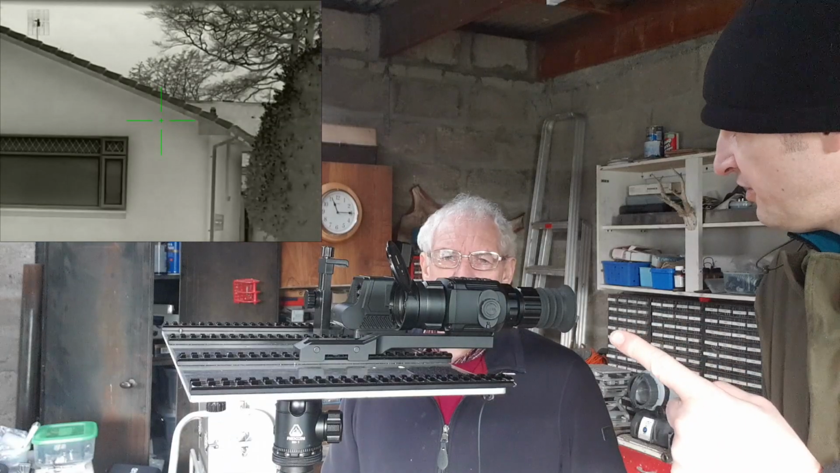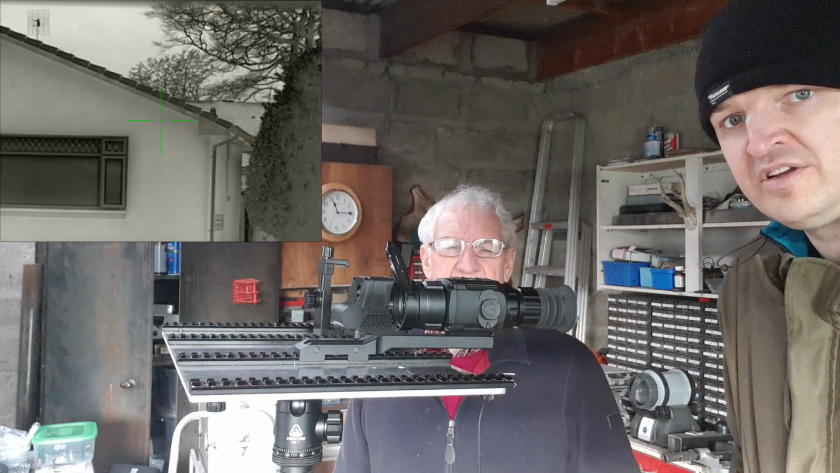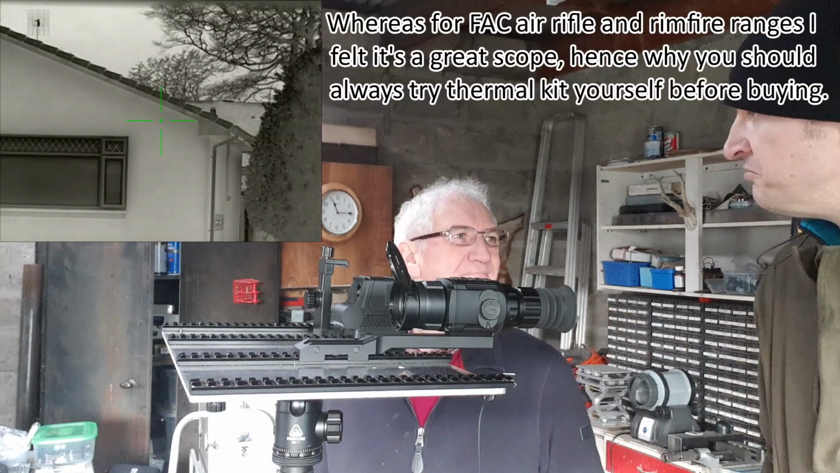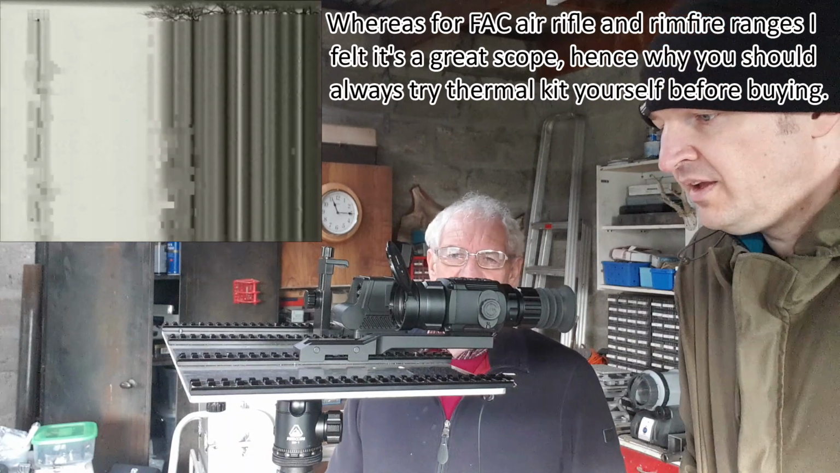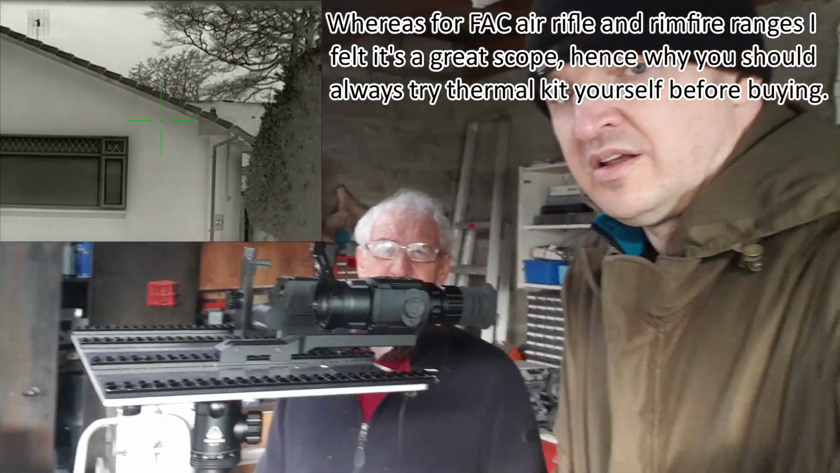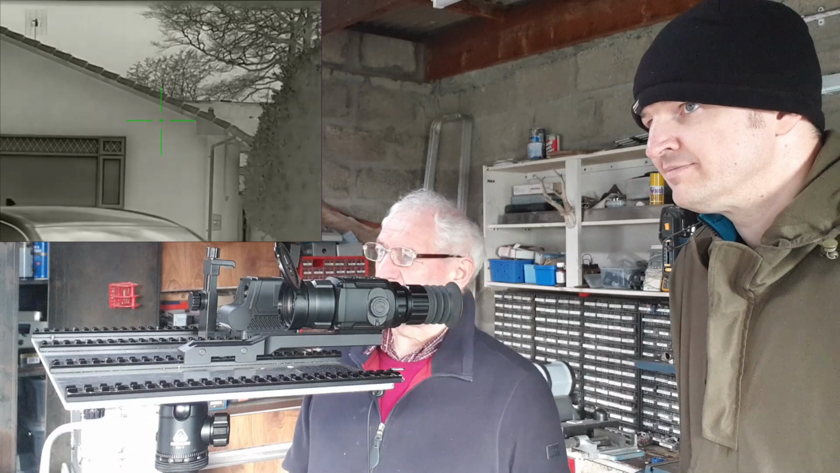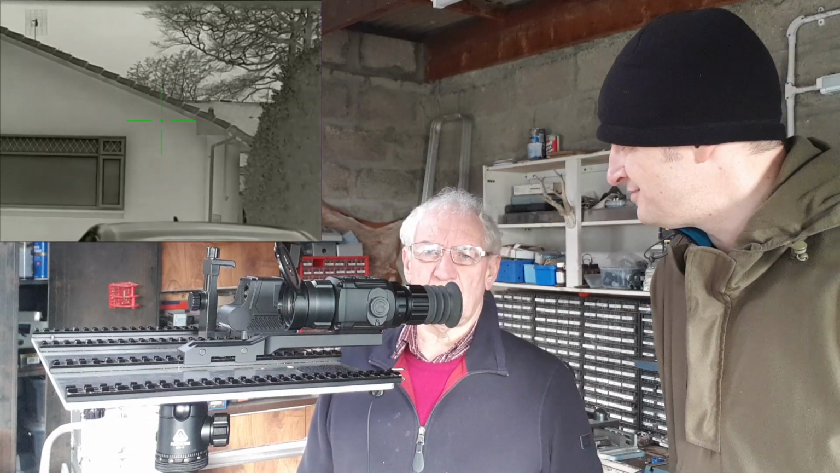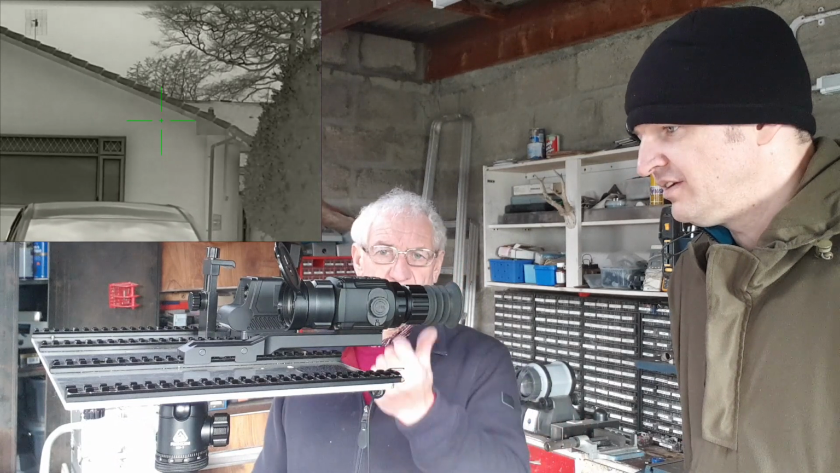Your conclusions with the SCT35? My conclusion: simple two-liner, great spotter, not such a good scope. Okay. As a spotter, first class, terrific. Out of this, best I've seen. Nice and light, easy to carry around. It runs on 2 CR123As, a couple of spare batteries in your pocket, and you can run it. Of course, you can run it on non-rechargeables as well, which is quite a neat feature.